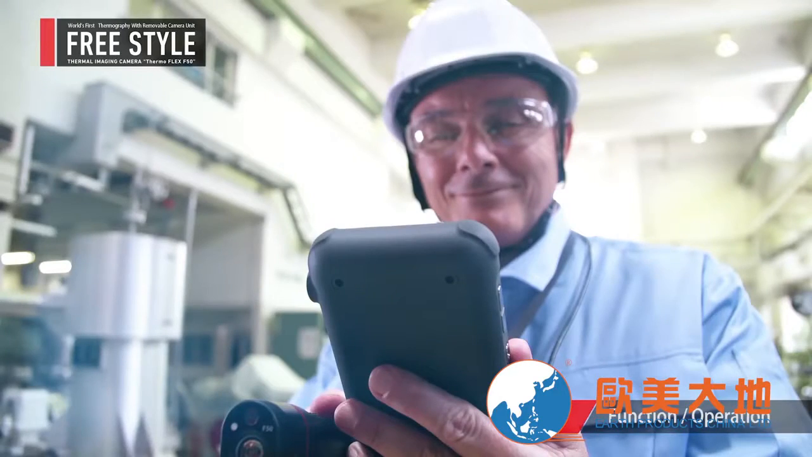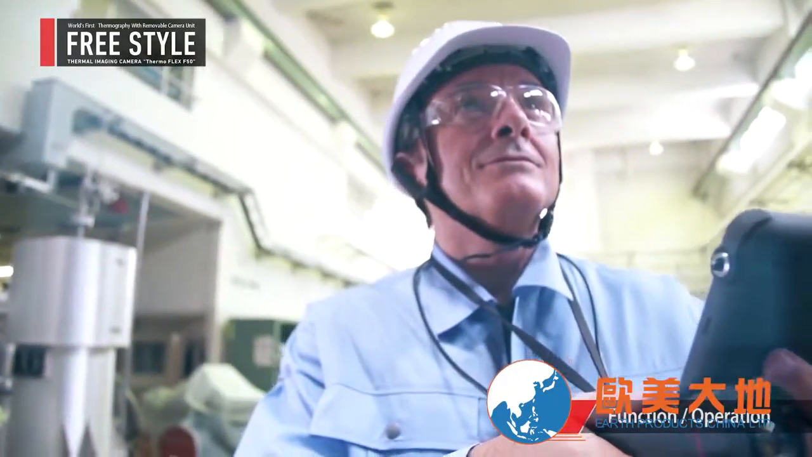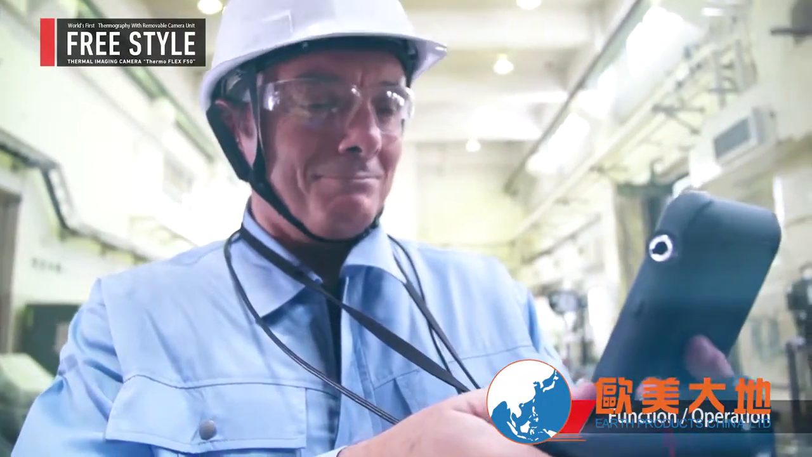Thermo FLEX F50's intuitive operation and innovative functions result in more efficient on-site operation and shorten the testing and evaluation time.